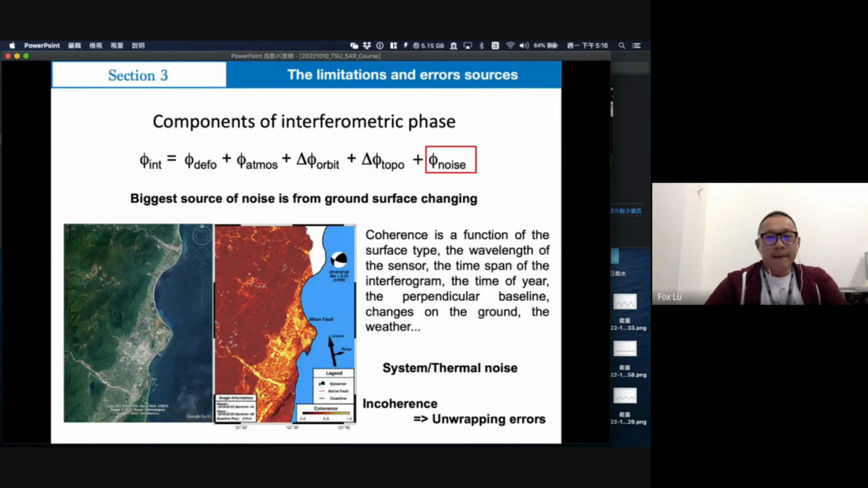Okay, and the last one is about the noise. Noise has two components. First is ground surface change, which makes the coherence value very low, so it will cause noise. Another is the system or thermal noise, which comes from the satellite machine.